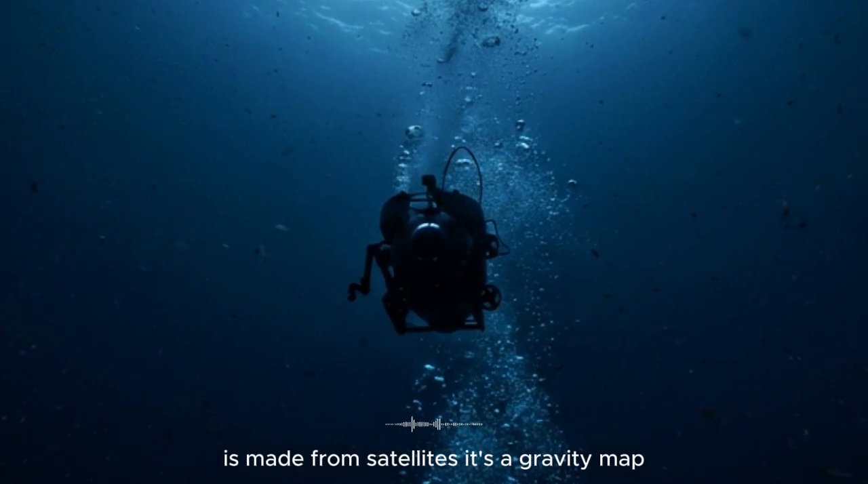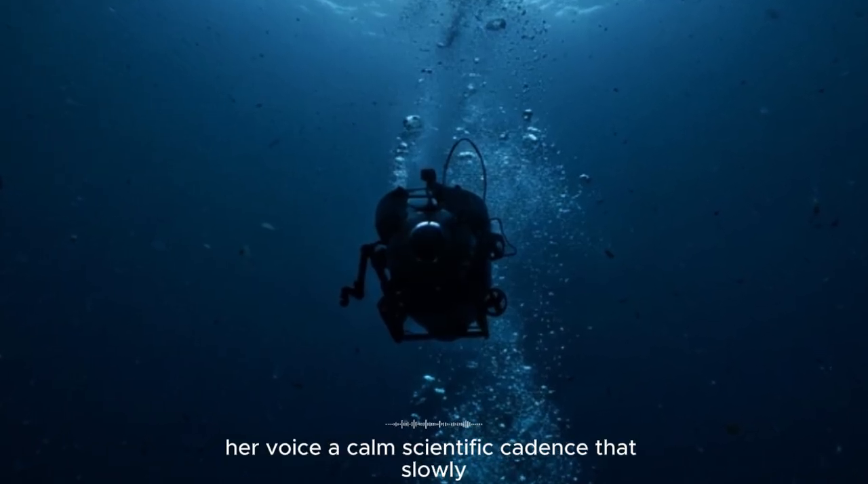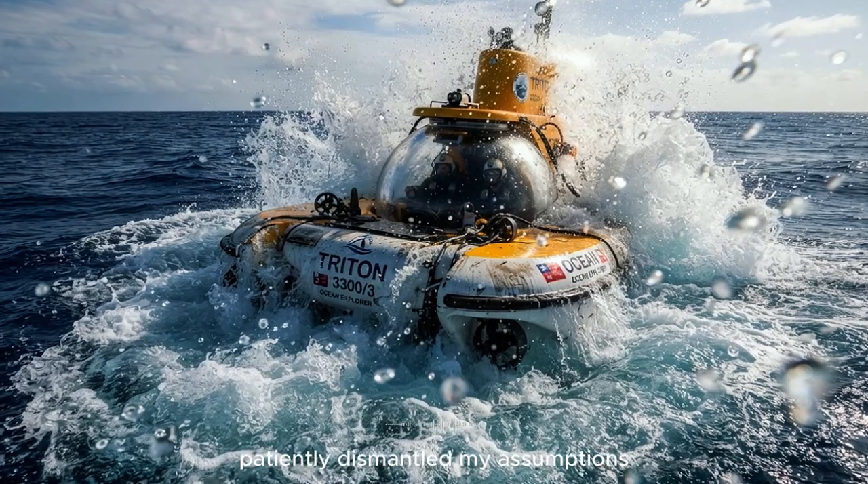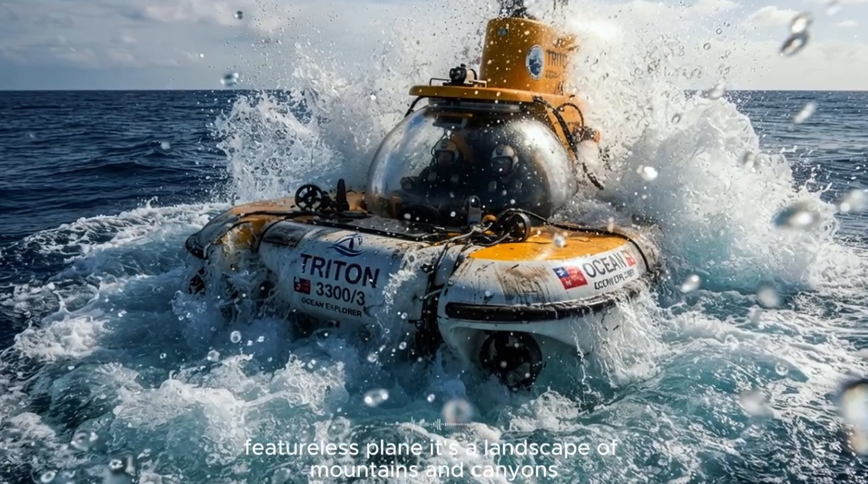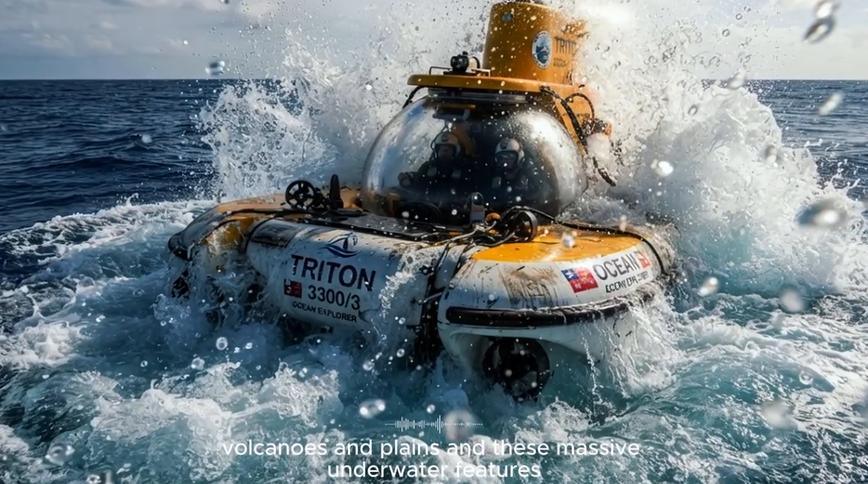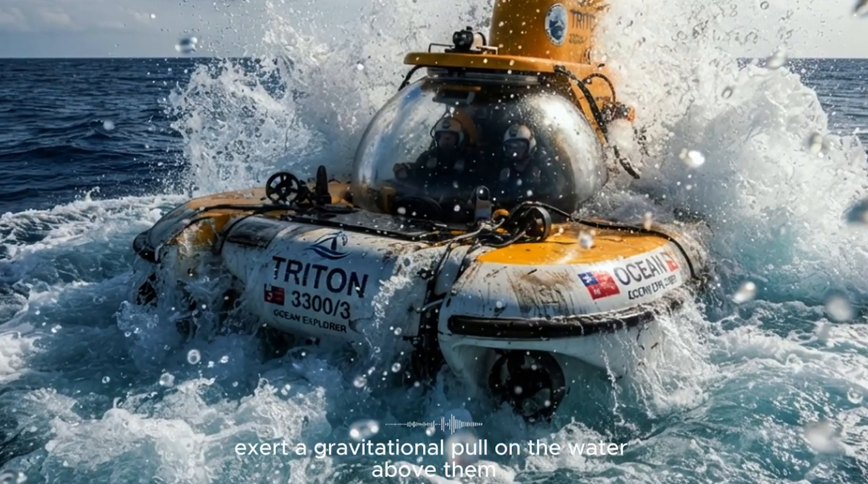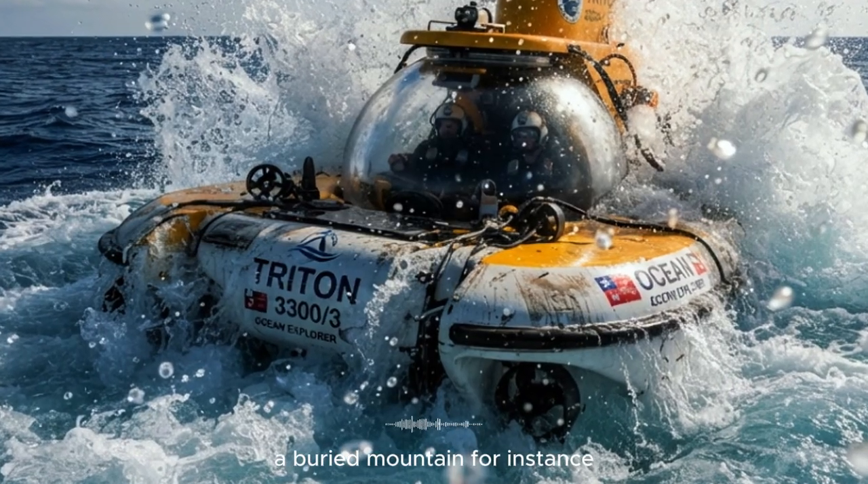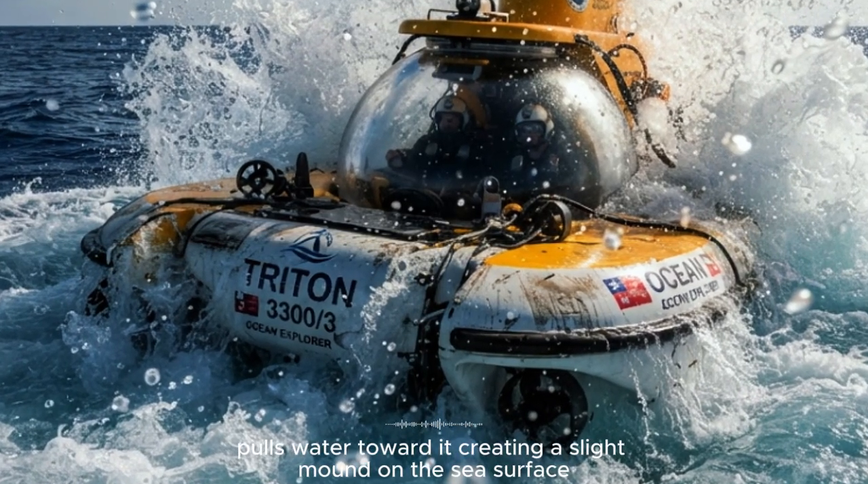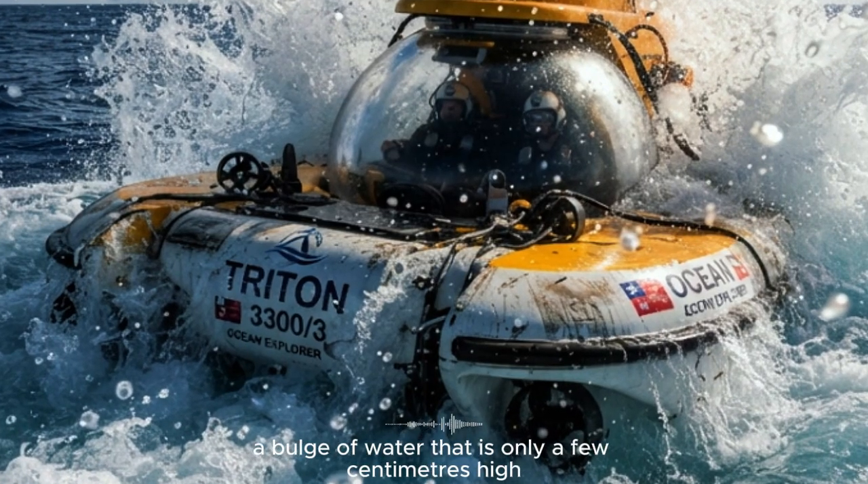It's a gravity map." She explained the concept, her voice a calm, scientific cadence that slowly, patiently dismantled my assumptions. The ocean floor isn't just a flat, featureless plain. It's a landscape of mountains and canyons, volcanoes and plains. And these massive underwater features, because they have mass, exert a gravitational pull on the water above them. A buried mountain, for instance, pulls water toward it, creating a slight mound on the sea surface, a bulge of water that is only a few centimeters high.